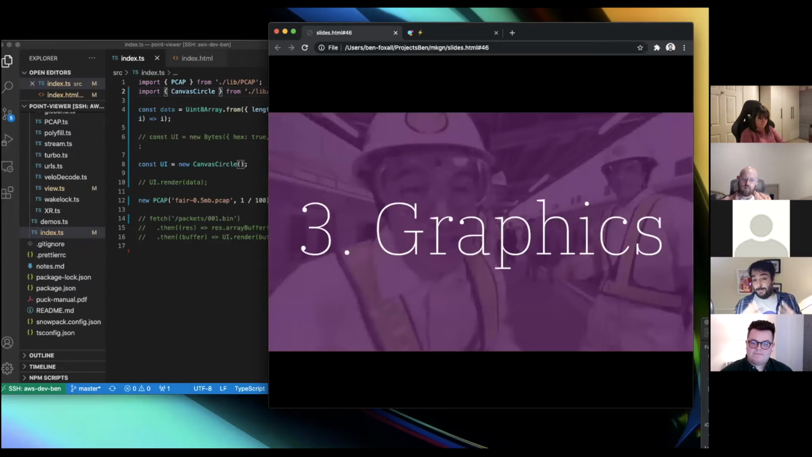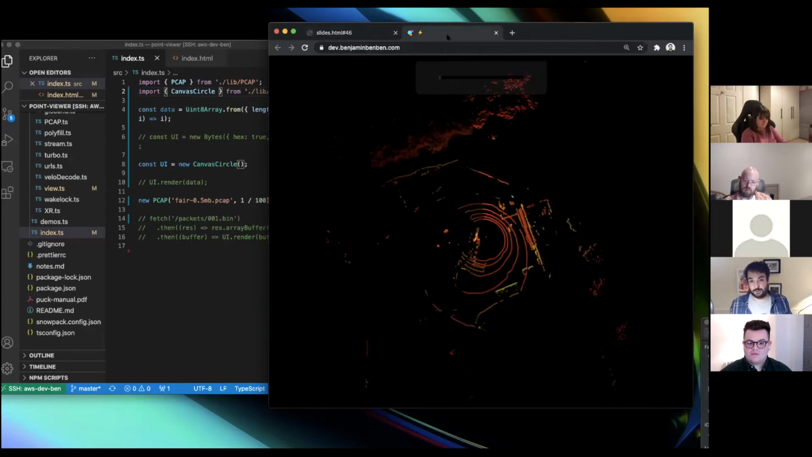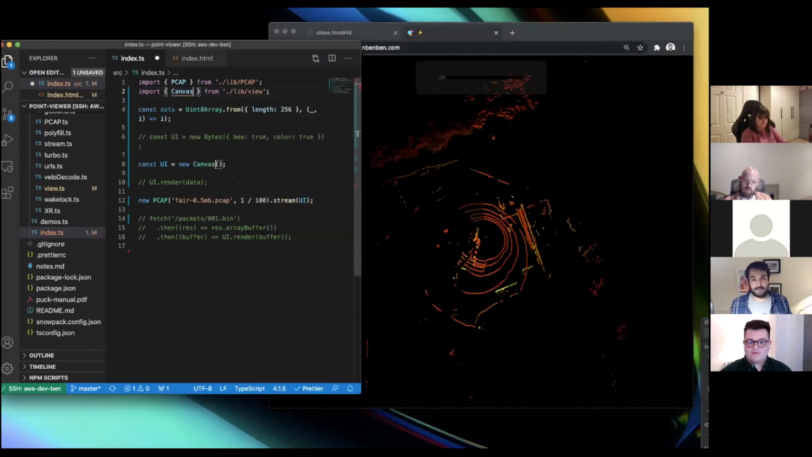The next thing I wanted to talk about was graphics. That's using the Canvas API, which isn't always the most performant way of doing it. So we can take a slightly different approach, which is, instead of rendering directly to the screen, render it into a buffer, a bit of data, and then in a separate process, render that data to the screen. This is a really common thing in WebGL.